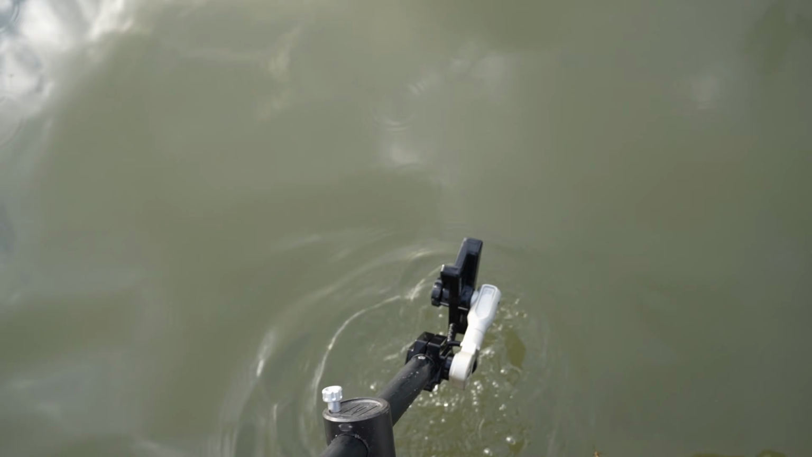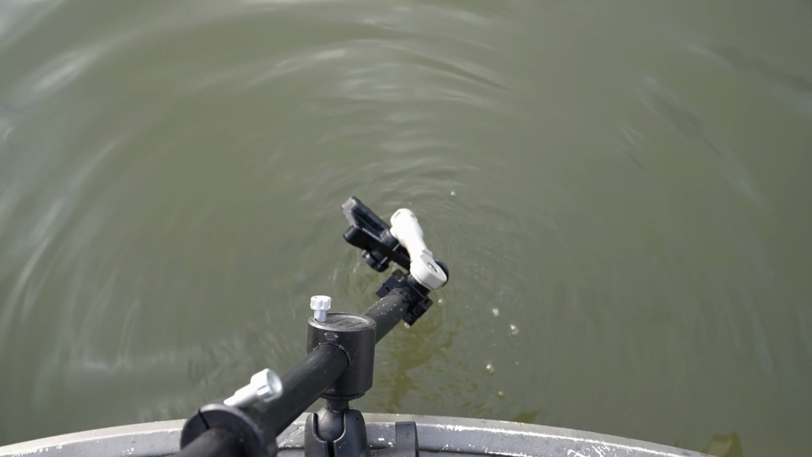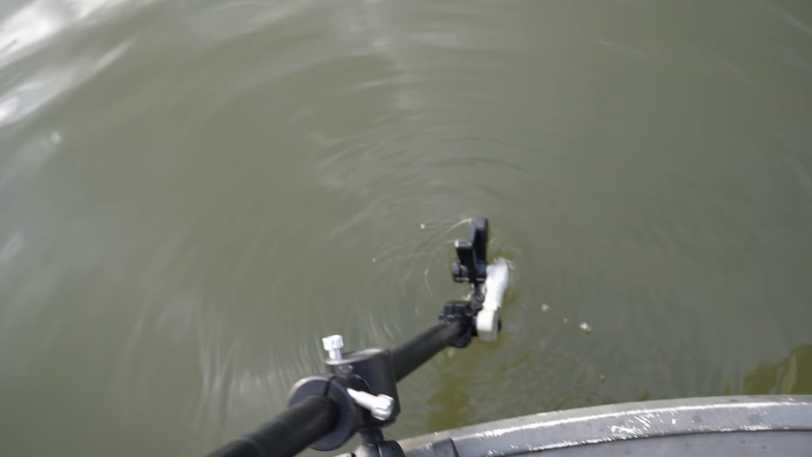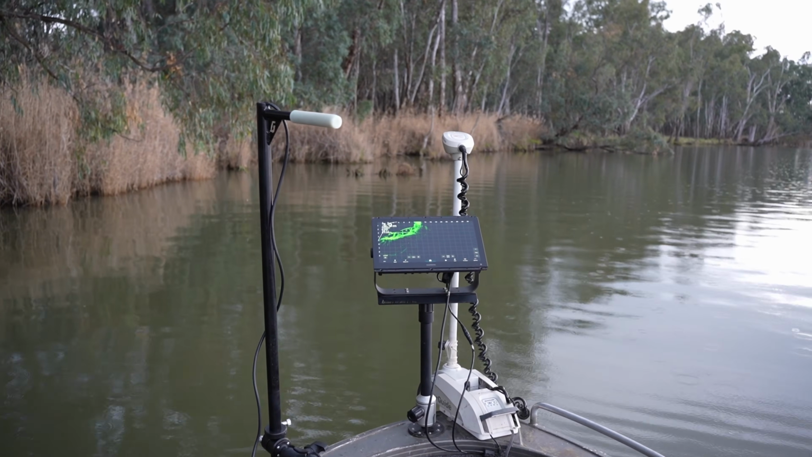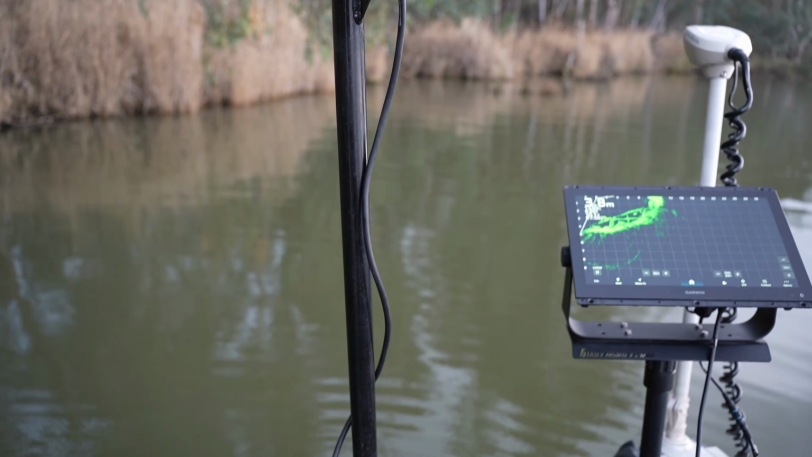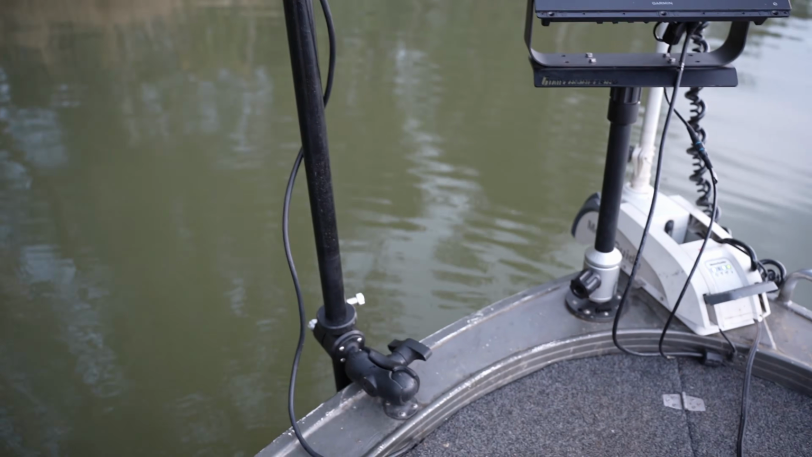So I've also got the G-Fab multi-mode mount on the bottom, so if I do want to flip it over into scout mode, I can quickly do that. But for pretty much all my cod fishing, I just use it in forward mode the whole time. Forward mode is definitely the go for the big cod.